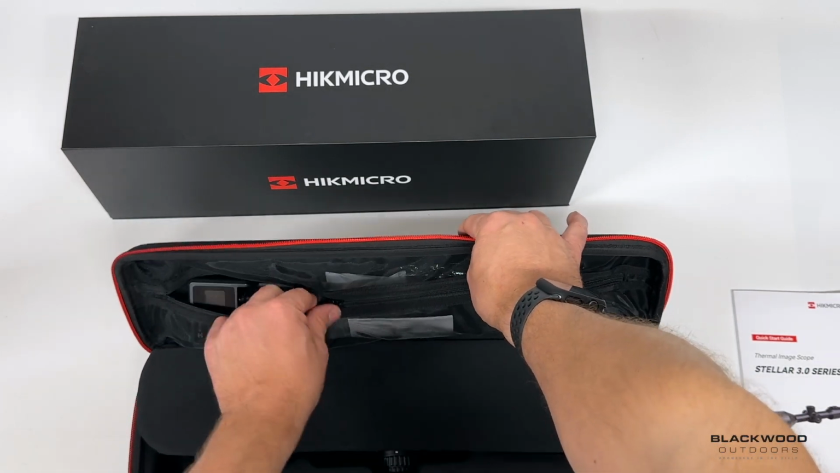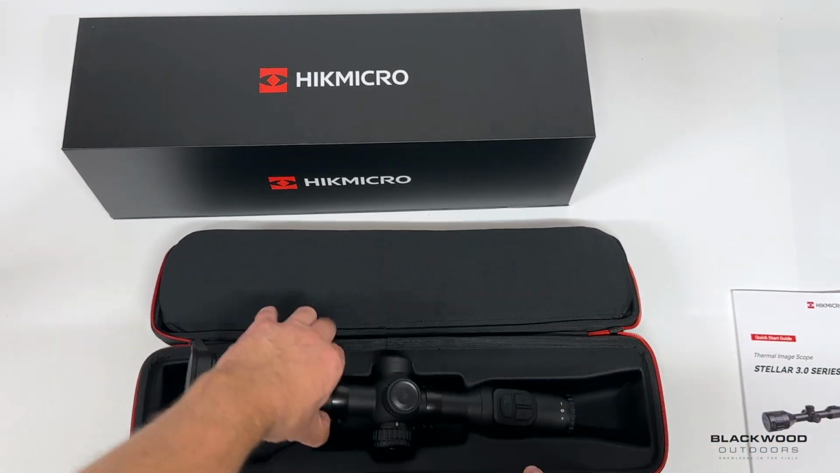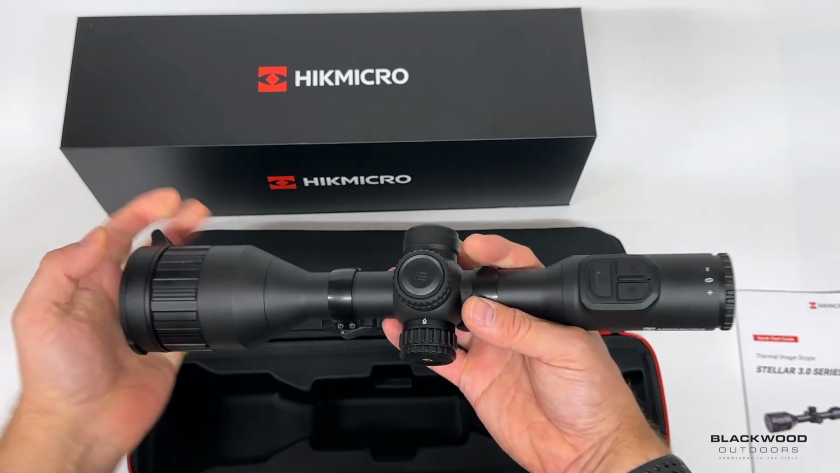Right, and we're going to go into the main things, what's within the scope shortly. So flick that back. So there's the scope. It's fitted with my own mounts. So these are German mounts, nice quick release mounts, lightweight, handy, perfect for this.